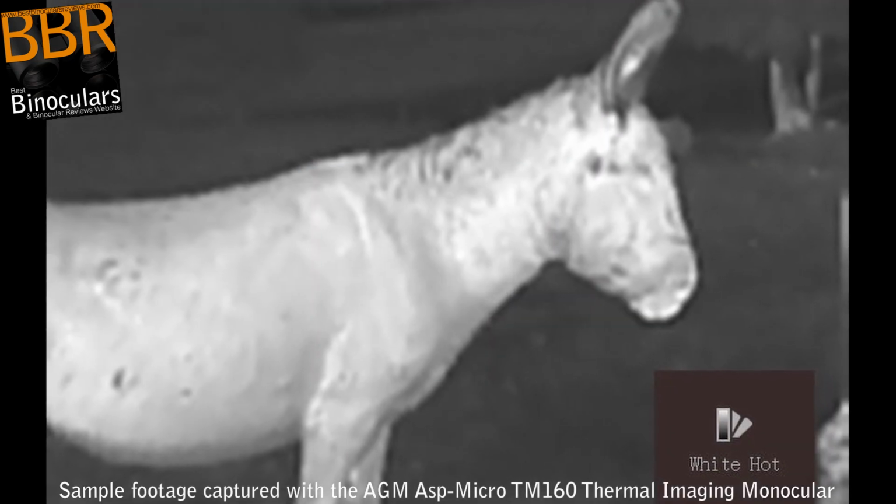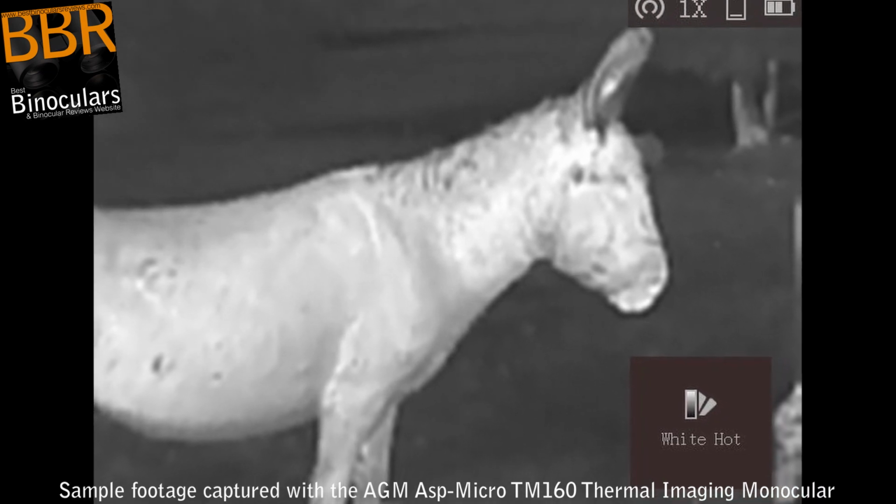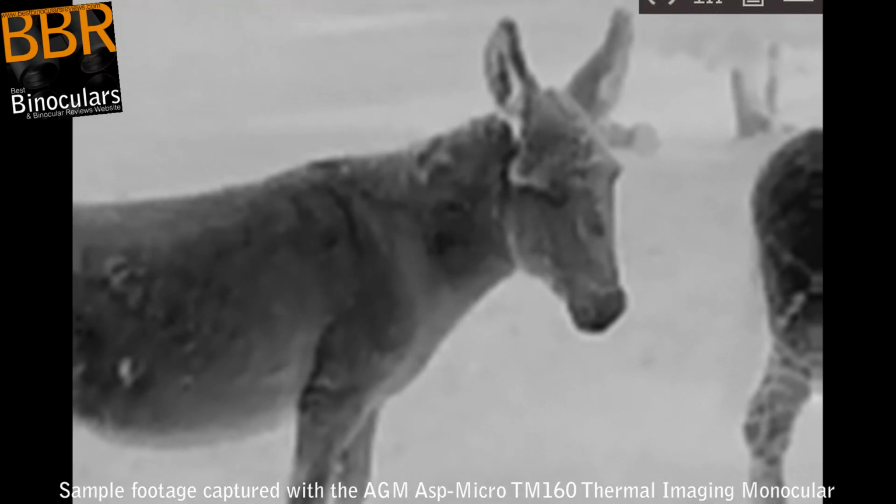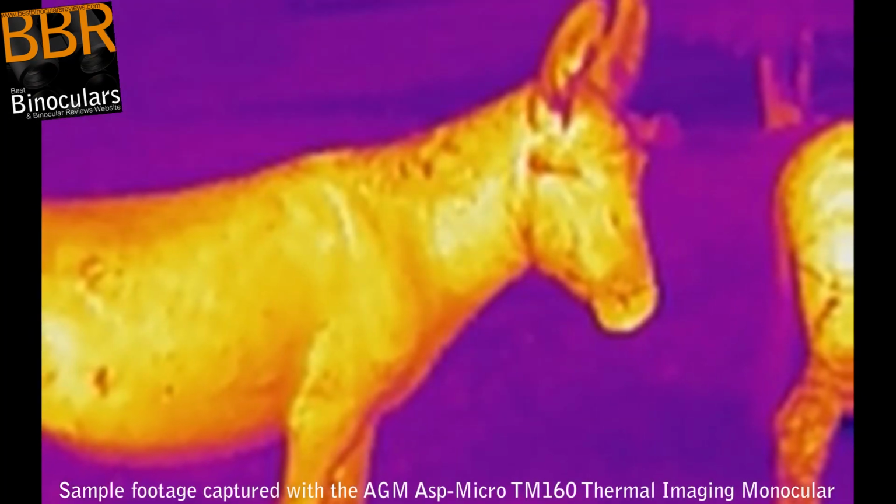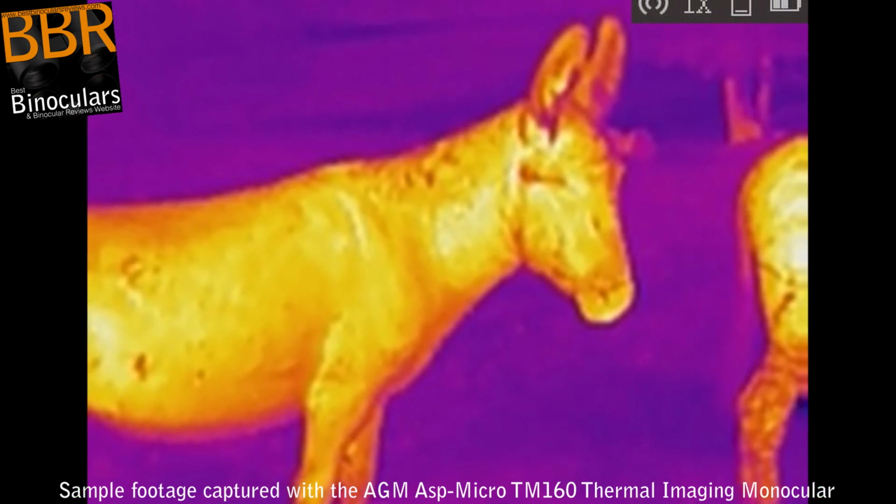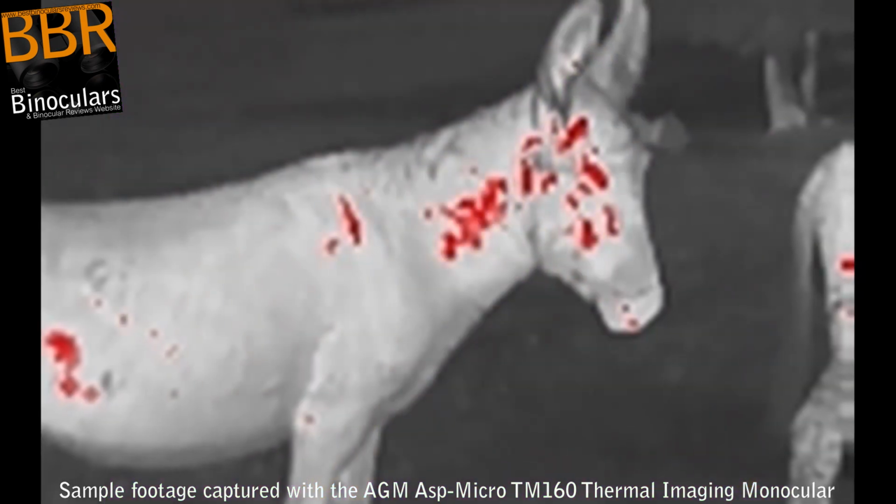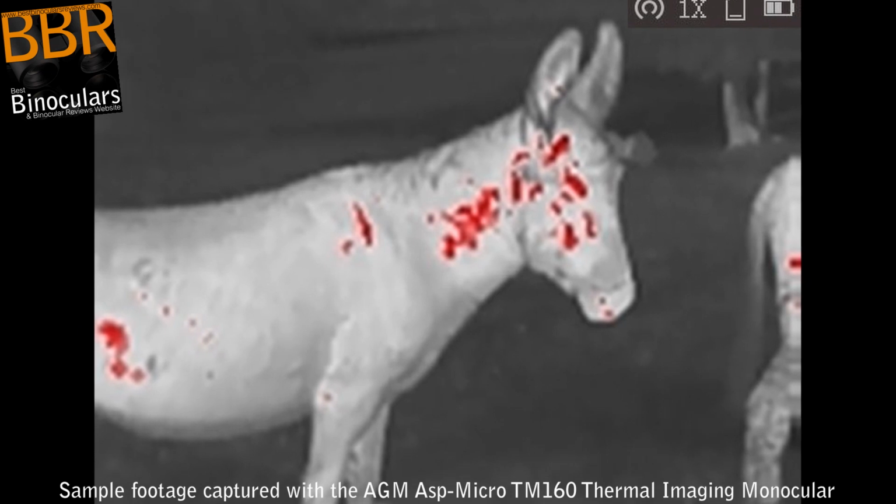The white hot palette highlights white as being the hottest color in the view, and the higher the temperature, the lighter the color is. Then you get black hot, where the higher the temperature is, the more black the color is. Then you get a fusion palette, whereby white is hot, then yellow is slightly cooler, then it goes to red, sort of medium, and pink and then purple are the coldest colors in the view. And lastly, you get the red hot palette, where the higher the temperature is, the redder the color is.